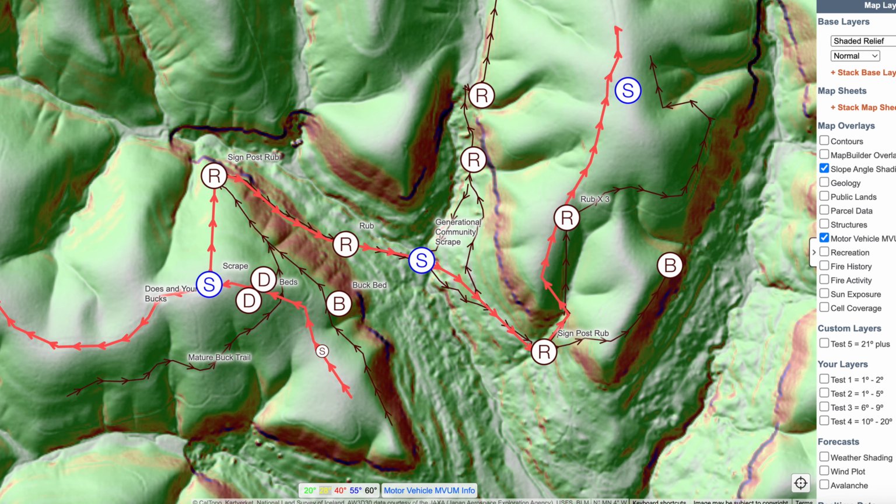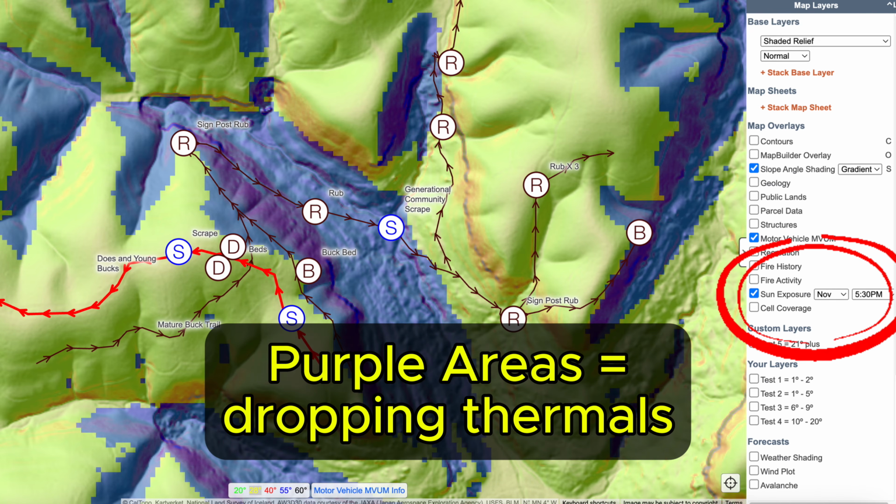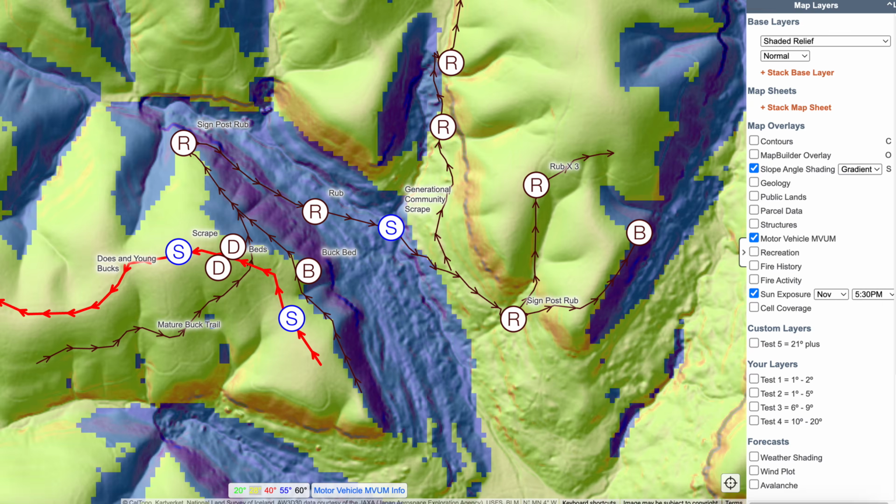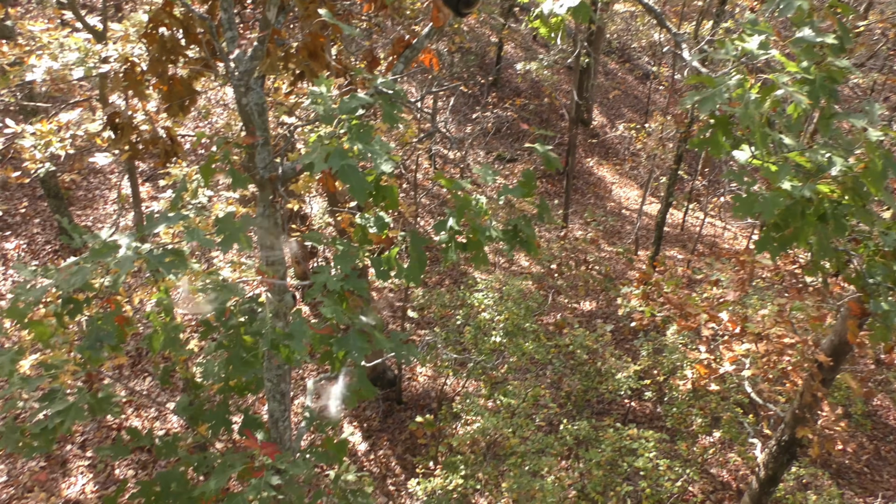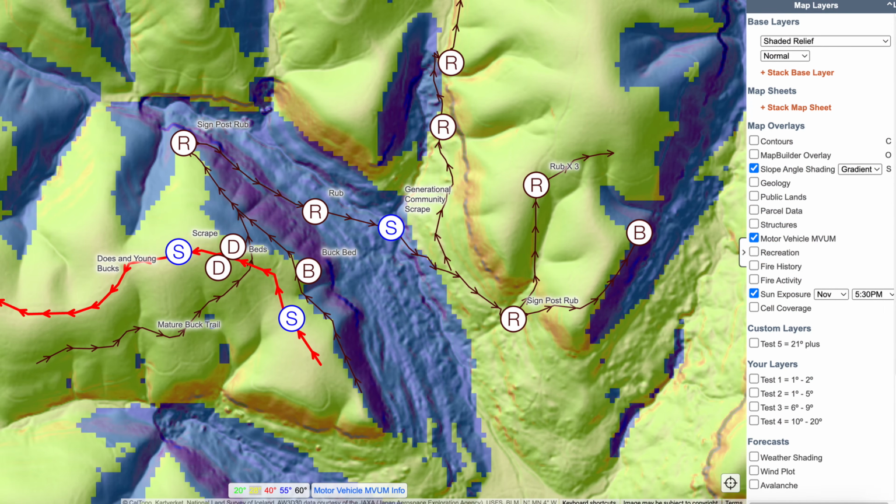CalTopo's sun exposure layer shows a perfect thermal drop at 5:30 p.m. in November. I'd hang back around 300 yards until I could prove the thermals were dropping with milkweed, or I'd make my way to the stand slowly beginning around 4:30 to 5 p.m. I drop a lot of milkweed in a situation like this because it never pays off when I'm not slow and careful, especially on the older age class bucks.